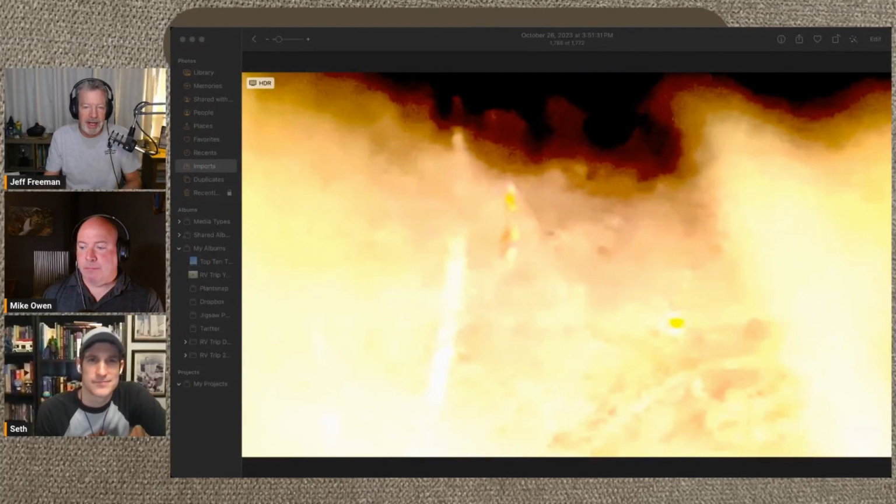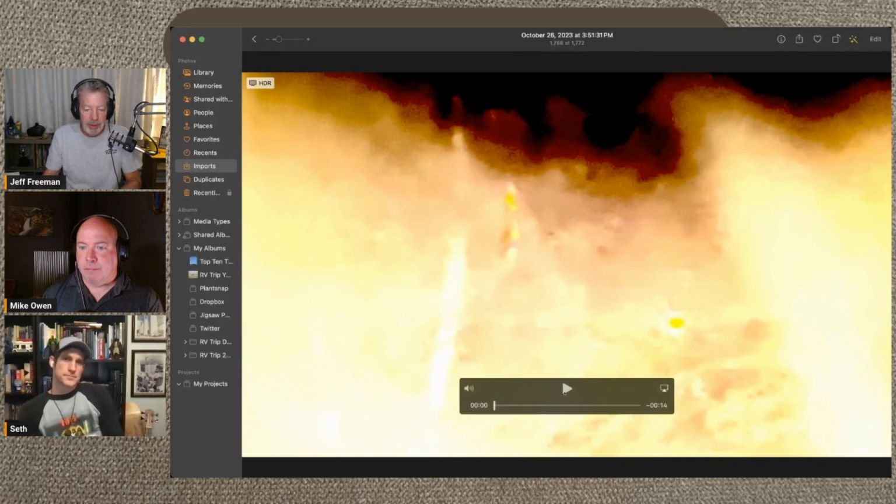just feet away from this beaver and standing upright. It looks like a bipedal thing, standing upright. Now, again, this is one of those, it's a little washed out. This down here is the beaver, and this is the thing that's standing there, appears to be looking at the beaver. We'll see if this will play for you guys.